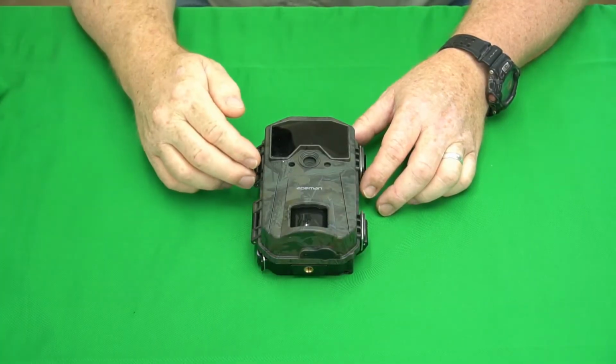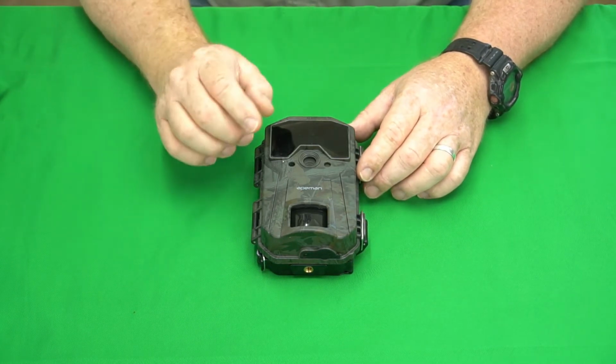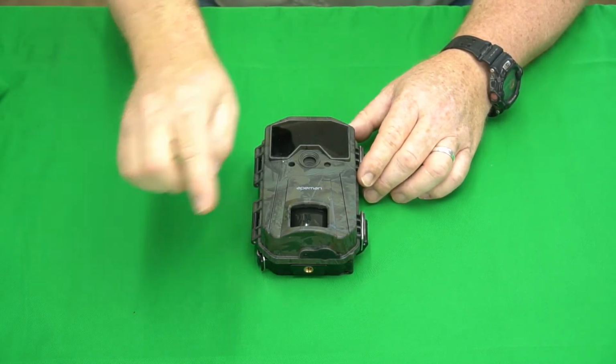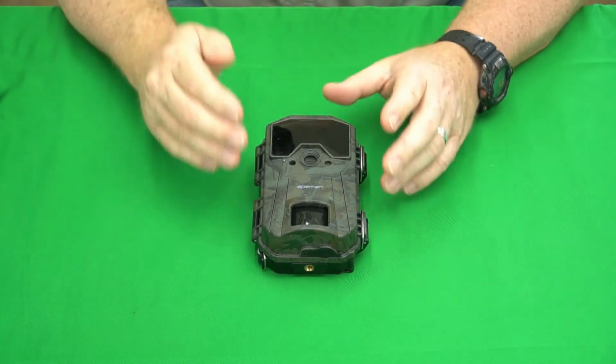Okay guys, so I'm back with the test results for the Apeman H55 trail camera. Okay guys, so if what you're interested in is only the video and image samples from this testing, please jump forward in the video using the video play bar and the chapter menu at the bottom of the screen. Alright, so let's jump right into the test results.